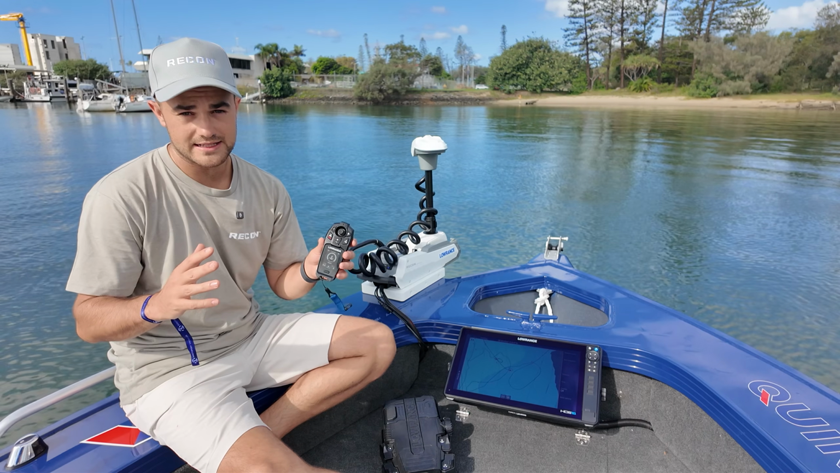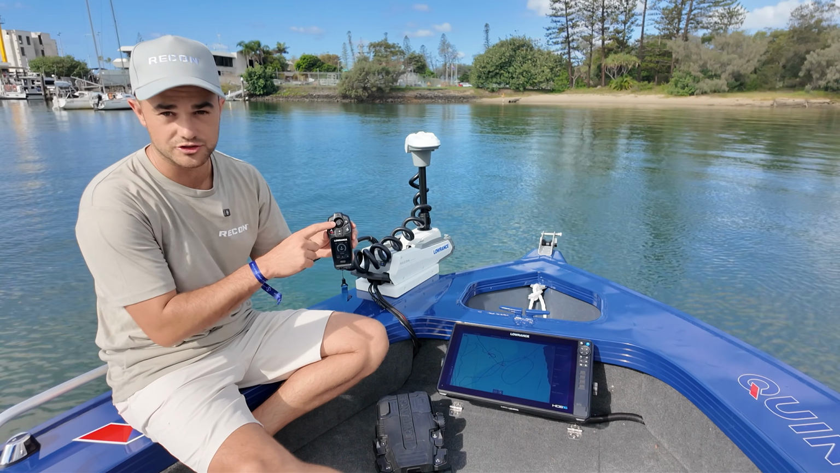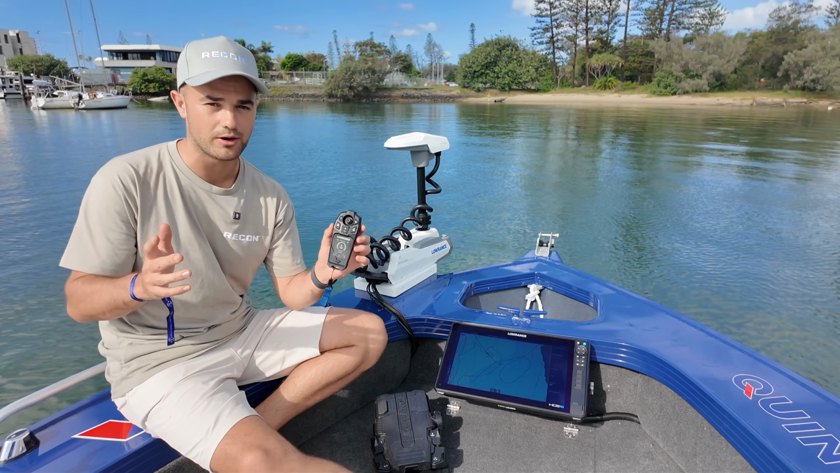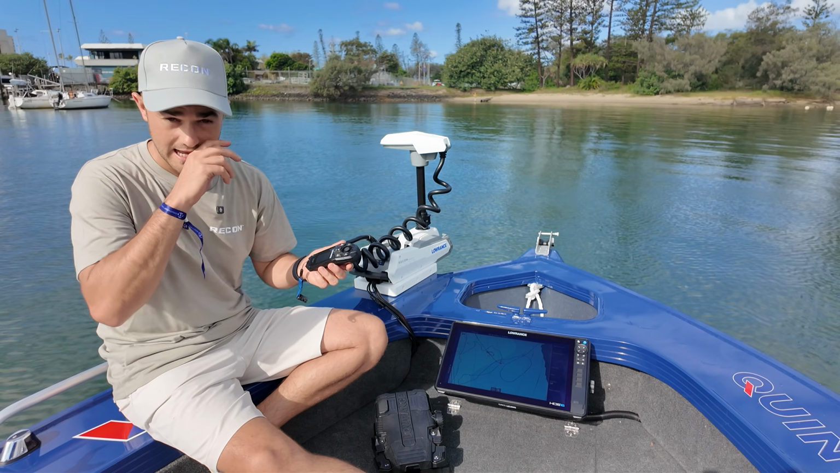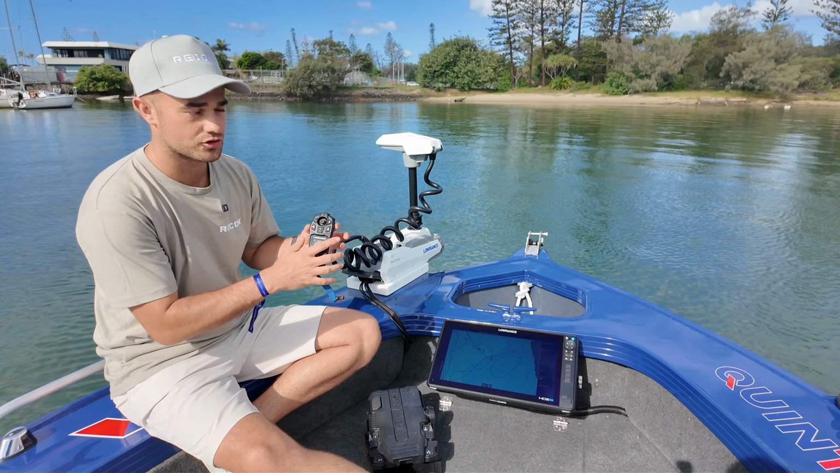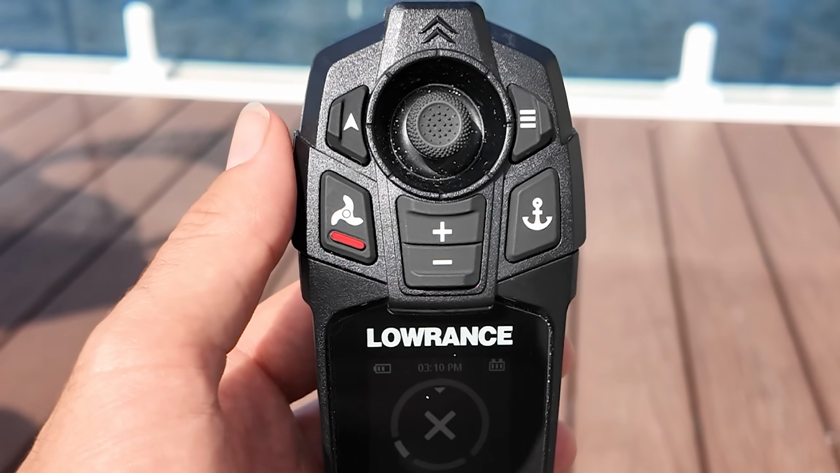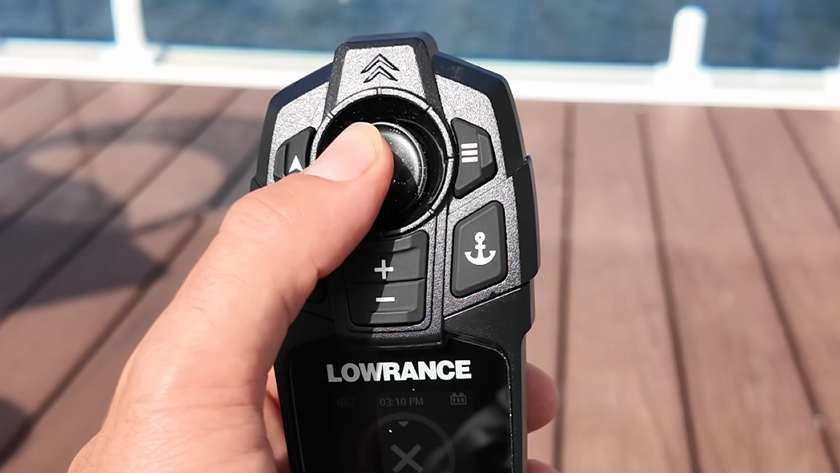The first one is the most obvious one, and if you've seen any photos of this controller here, you'll see it here, the joystick, the free steer joystick. It reminds me of playing PlayStation or Xbox as a kid. Essentially, it is exactly that. It's 360-degree control of your electric motor. So there's no more up, down, left, right. It's now quite literally whichever way you point that motor.